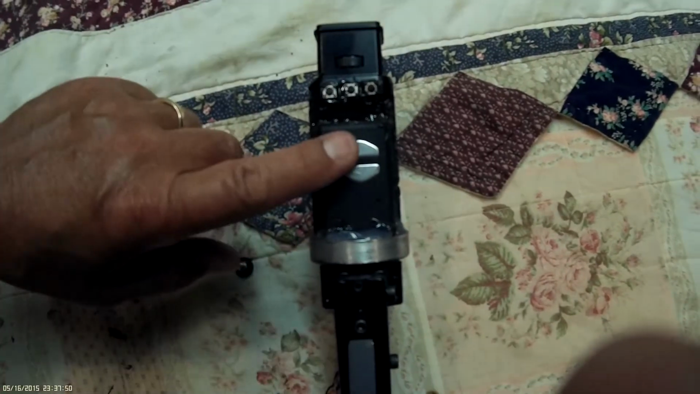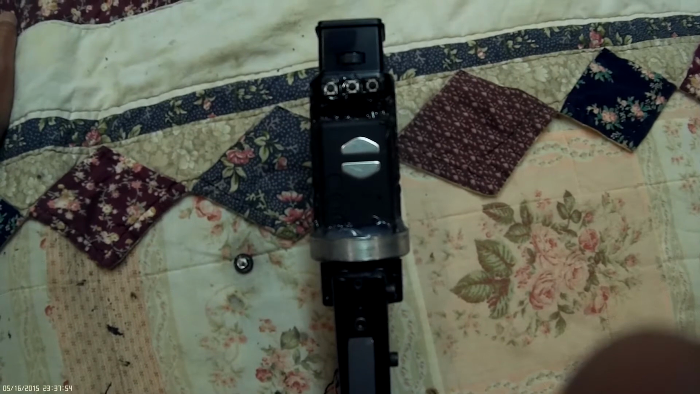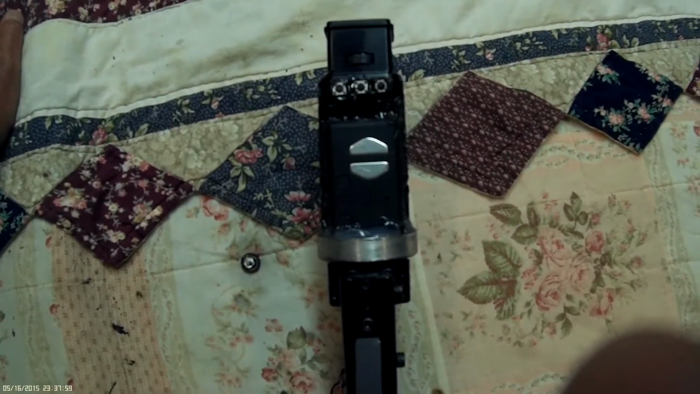I cannot tell you how impressed I am with this little camera. It does a heck of a job. And it works pretty good for night vision too, as you've seen.